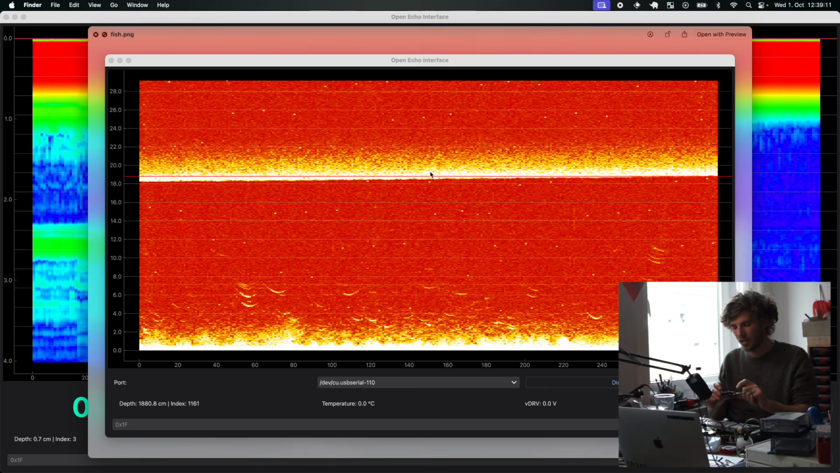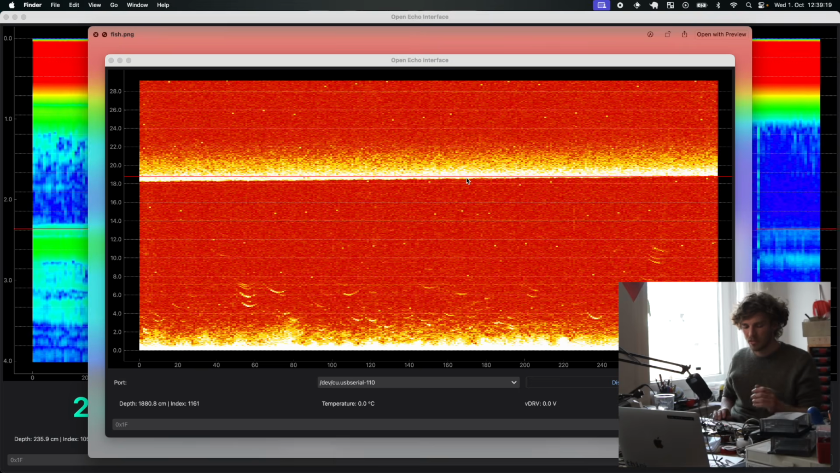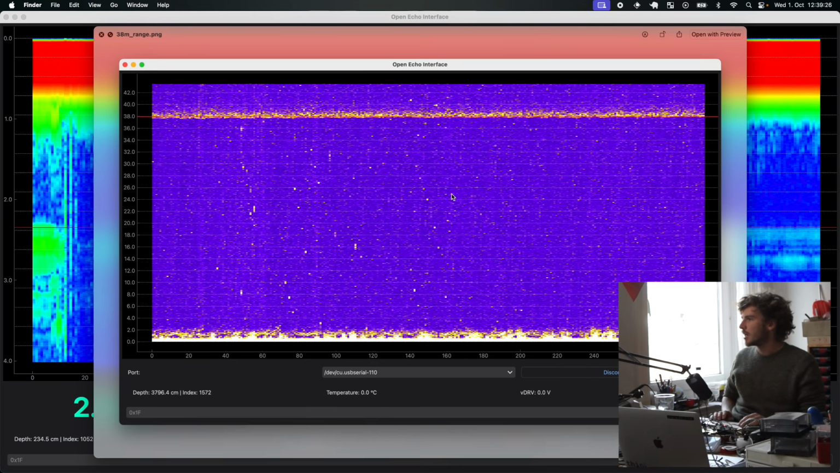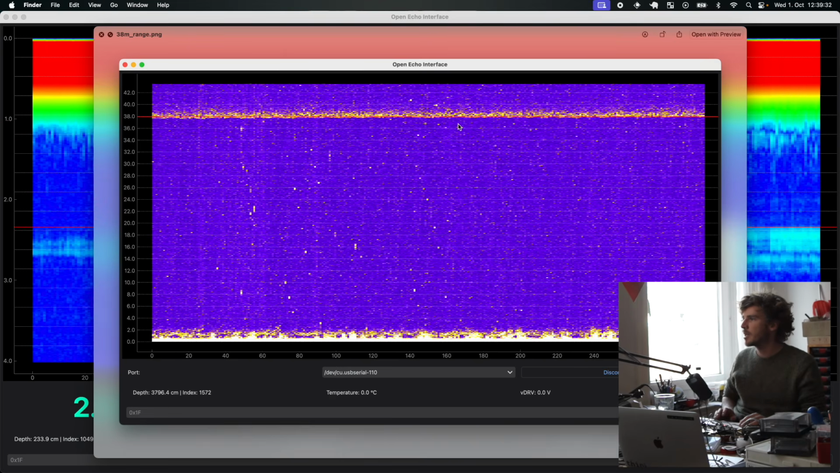Because on this board you can supply power via this XT30 connector, but also via this V-in connector, which is the barrel jack on the Arduino. So you basically just need the USB connector, the board, and the transducer to get these images. As I said, the record was 50 meters. This is 38 meters, sand floor in the Baltic Sea in Denmark.